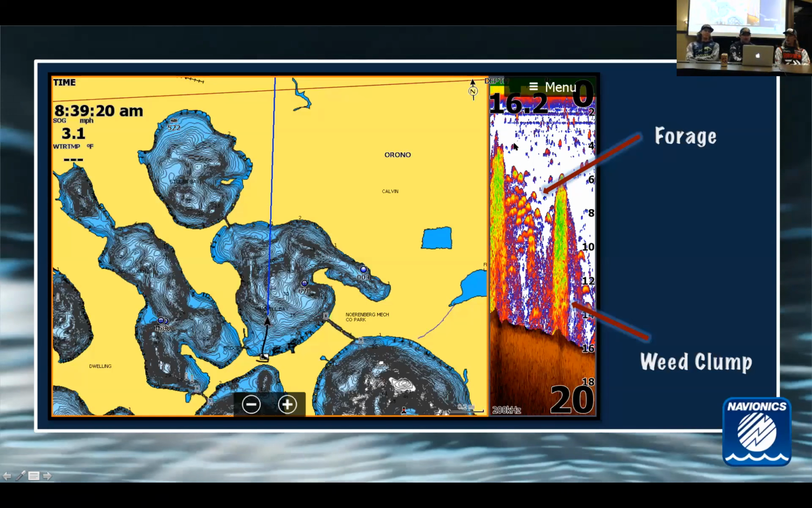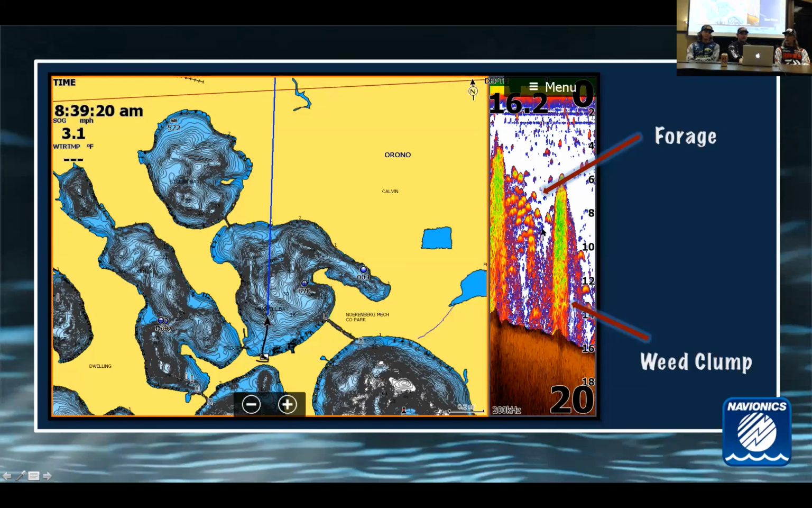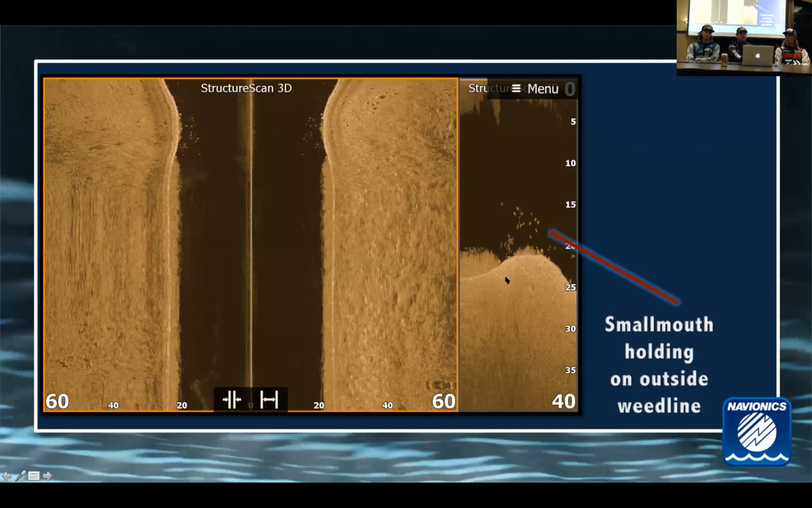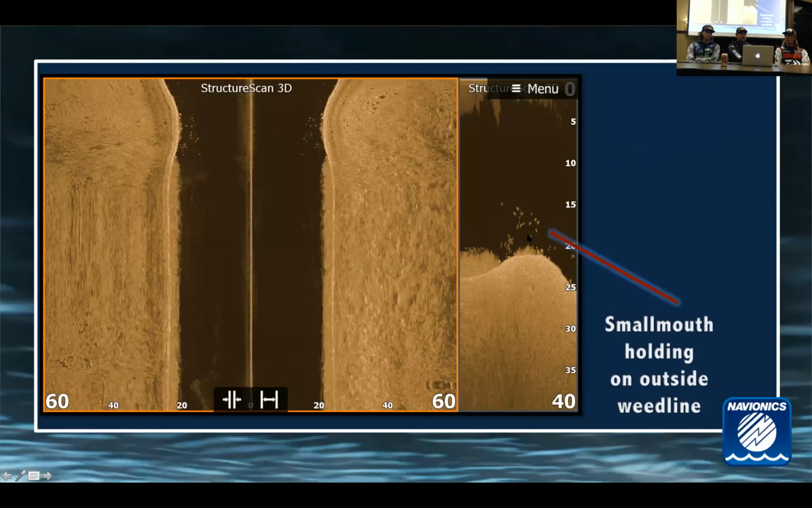This is one of down scan. You can see the bluegills just inside these clumps of vegetation. Again, that's where the bait's at. That's where the fish is going to be. This is a shot right here. You can see outside of the coontail, whatever this was out here. You can see this group of